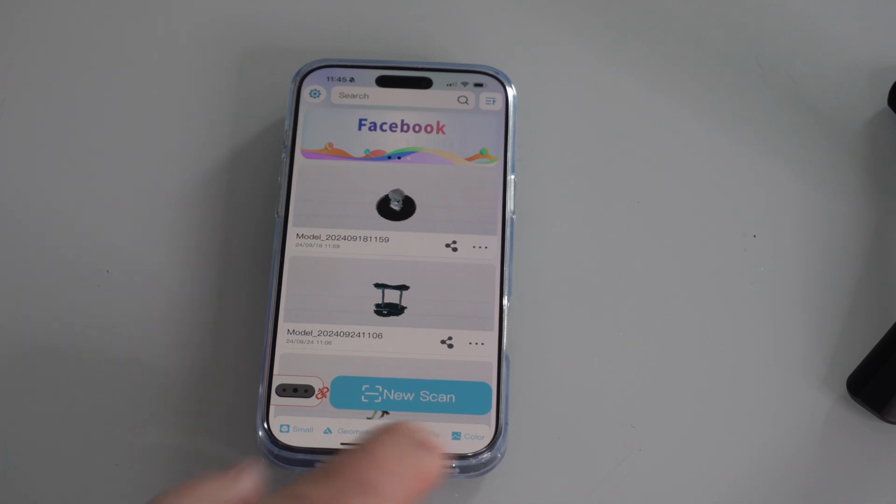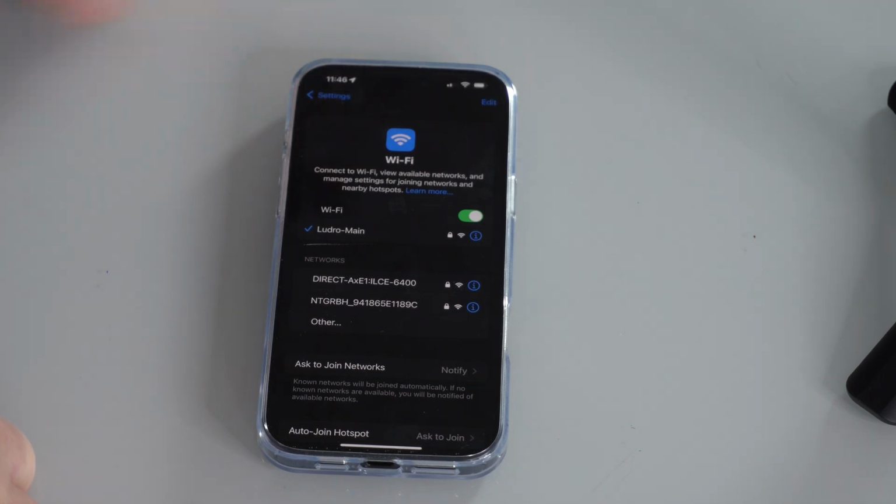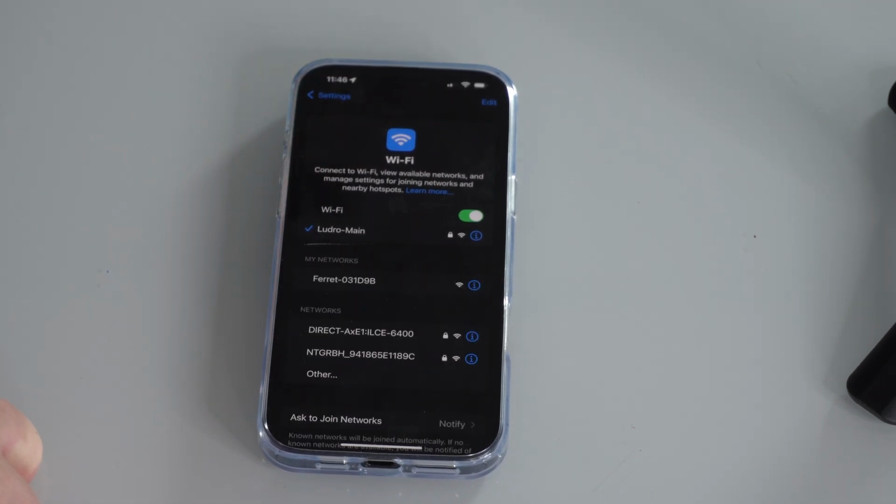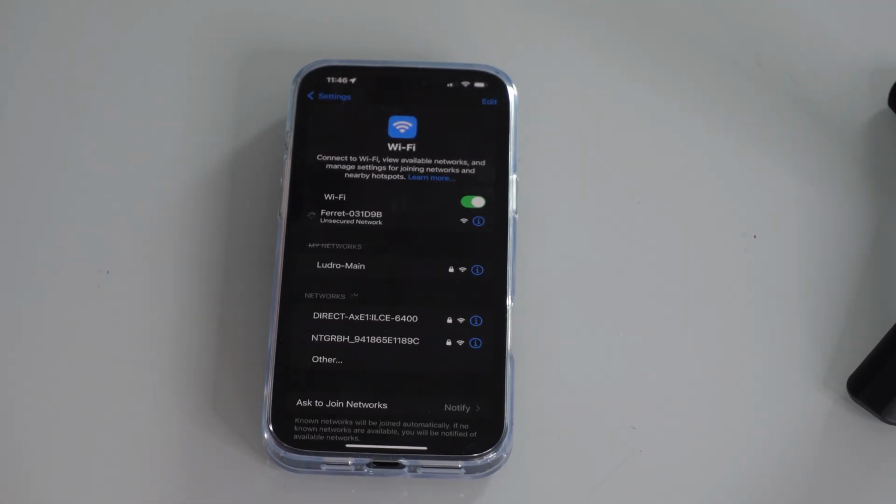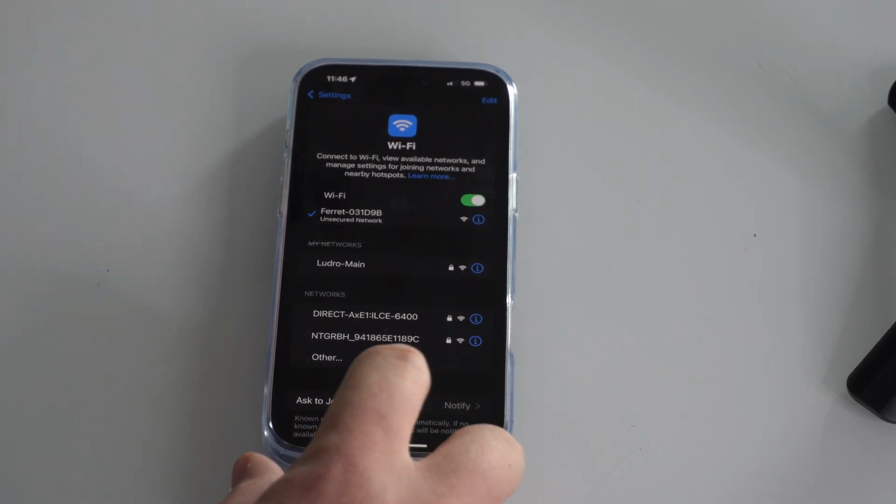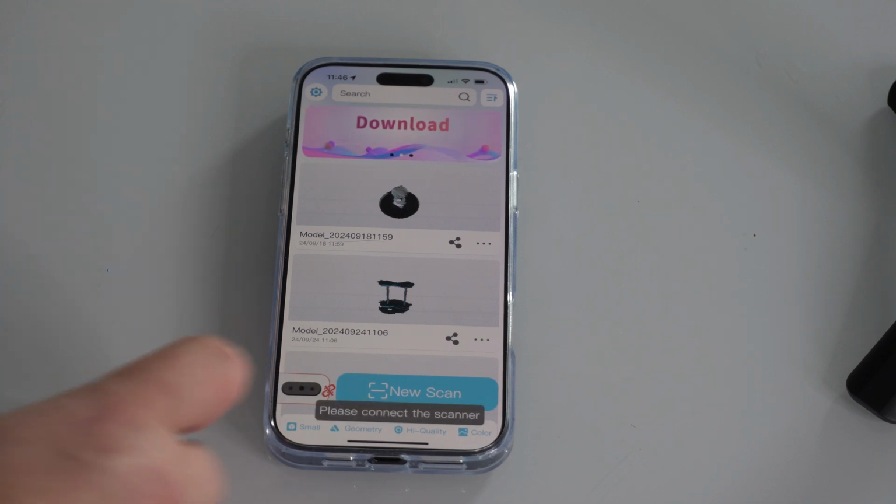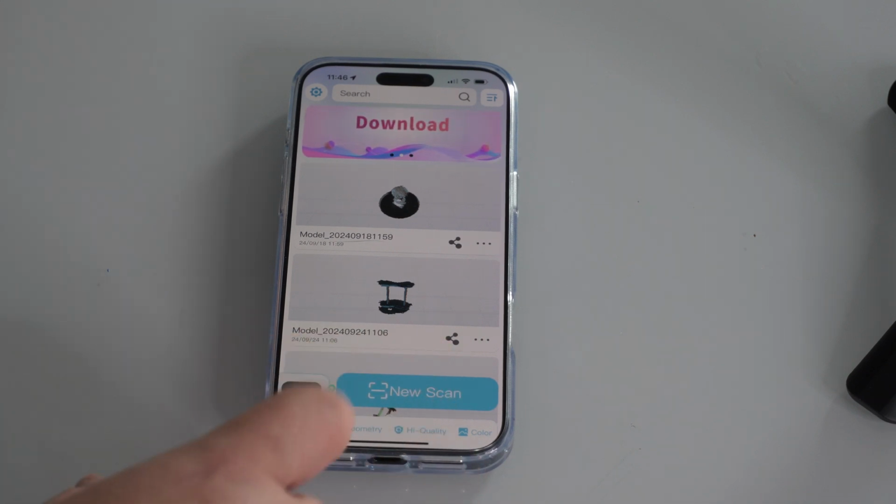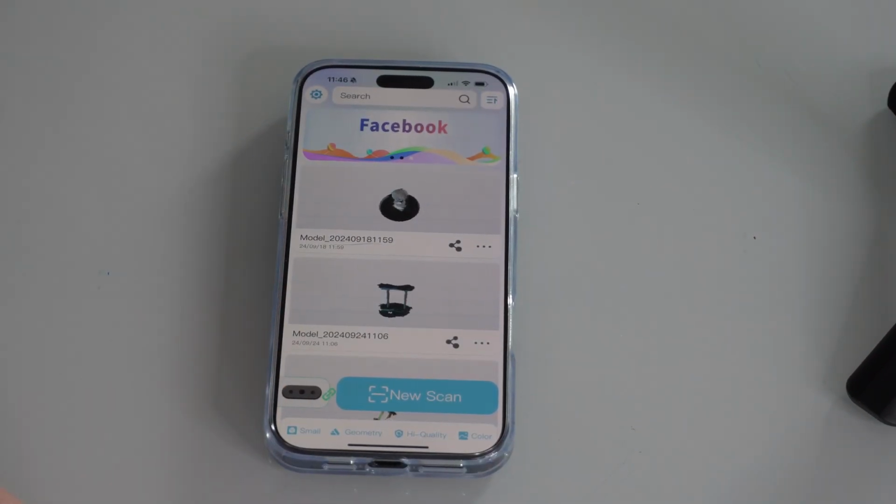So let's go ahead and connect to this really quick. So just go into our settings, and then you should see the network here, and then when you see it, just go ahead and connect to it. And then once you're connected, if we go back over to our app, you should see this connection now. Yeah, it took a second, but now it turned green. So now you can do a new scan.